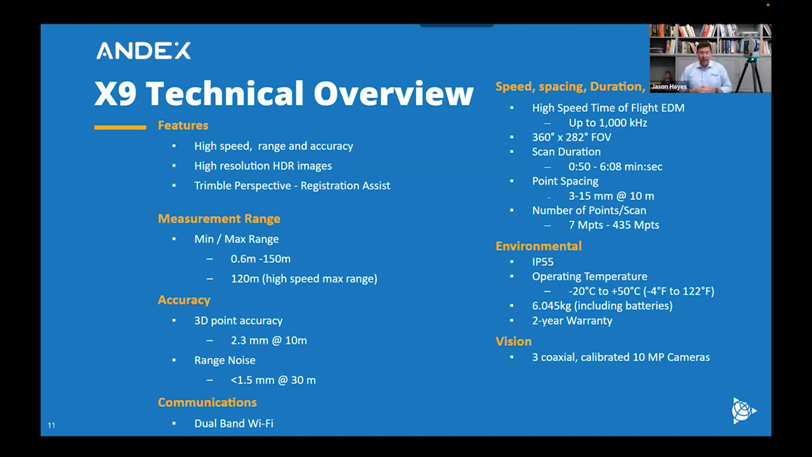Now, the range is from 0.6 meters up to 150 meters. When we say 150 meters, you're getting a lot of data out there at 150 meters. Depending on the scan setting you have, you can get even more data if you do a little bit longer scan, or if you do an area scan out there. And when I say area scan, that means you're selecting a specific area and saying, I want to scan that at a higher density. So it's not like you're just getting 1 or 2 points out of 150 meters or 120. You're getting a lot of data out there.